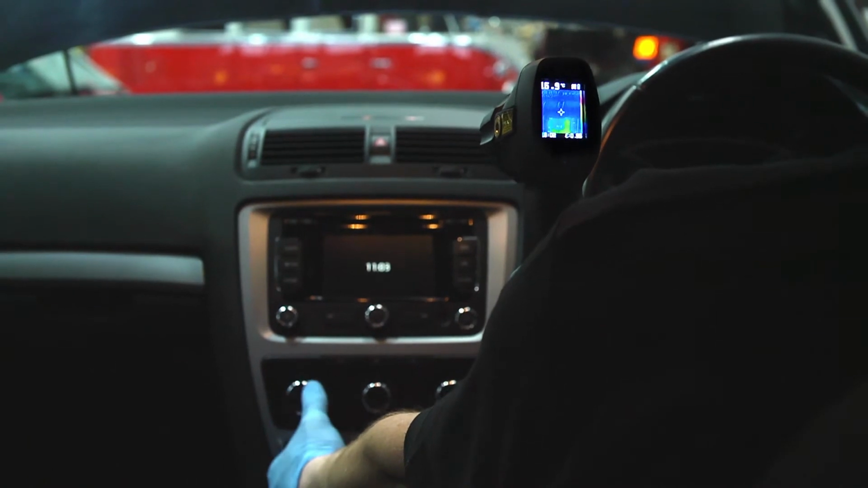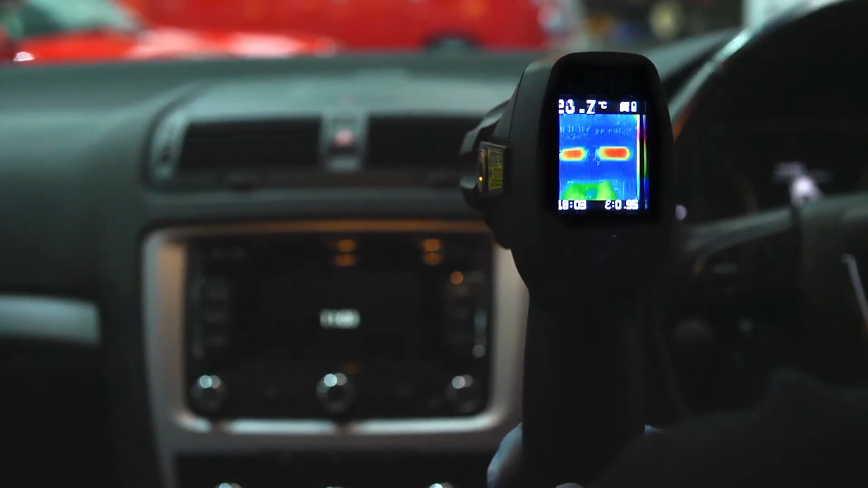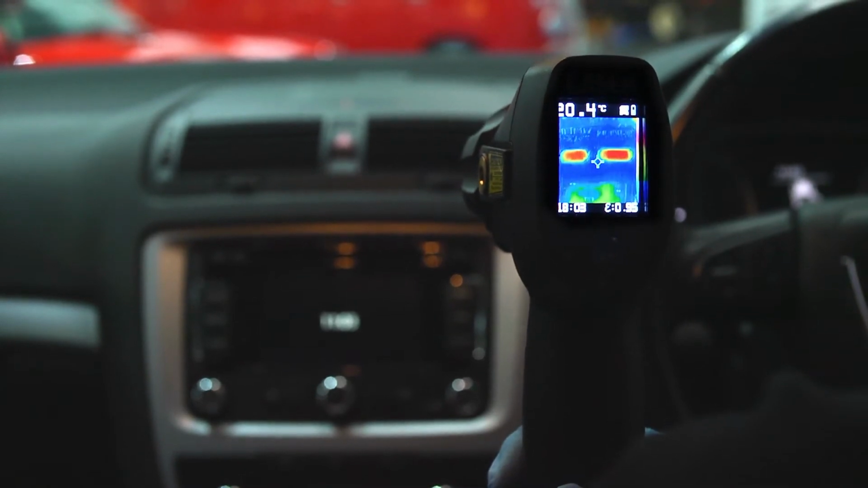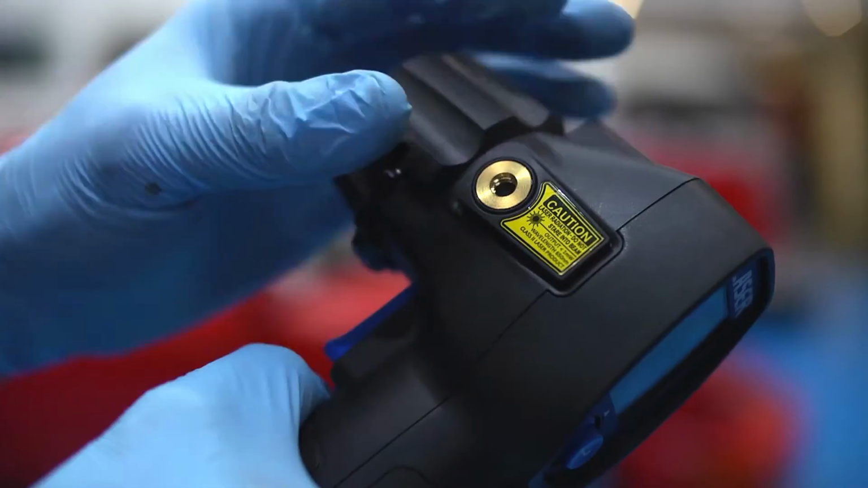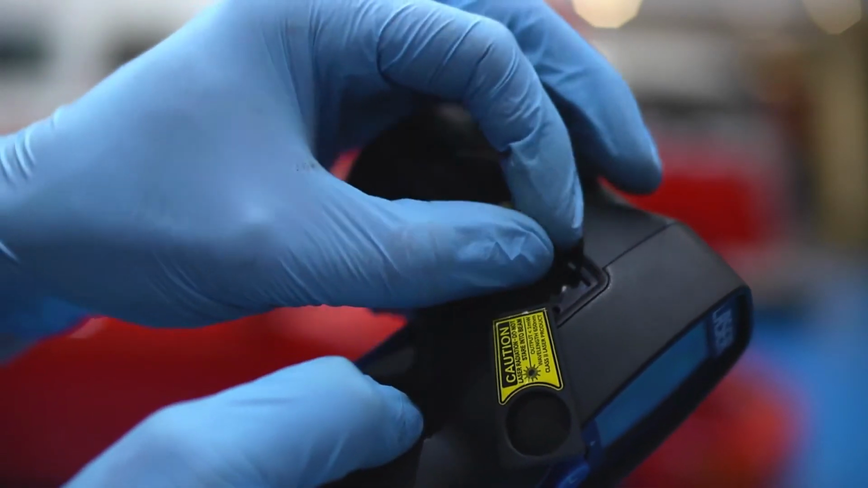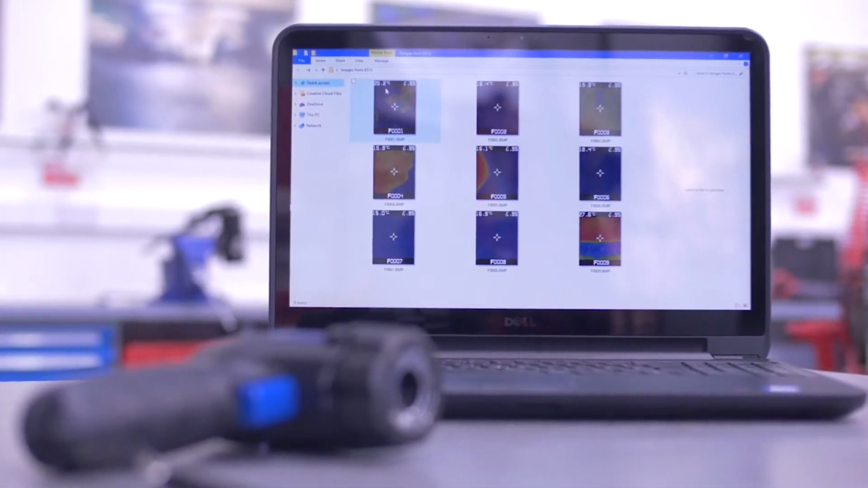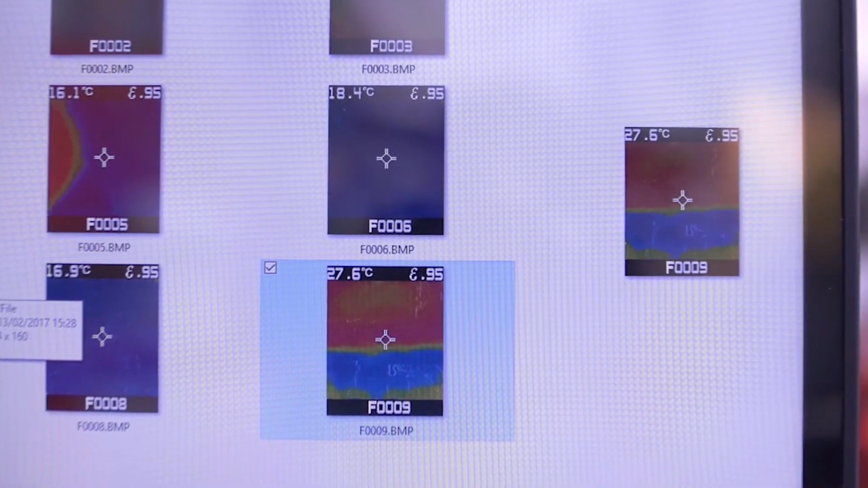Test the correct functioning of motor vehicle heating and air conditioning systems. See the air movement on screen. Save the images on the micro SD card. Then use the saved images to provide a report for your customer.